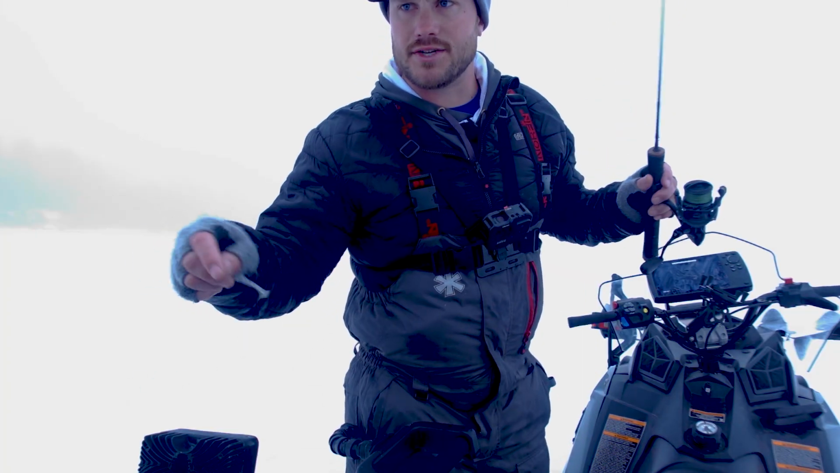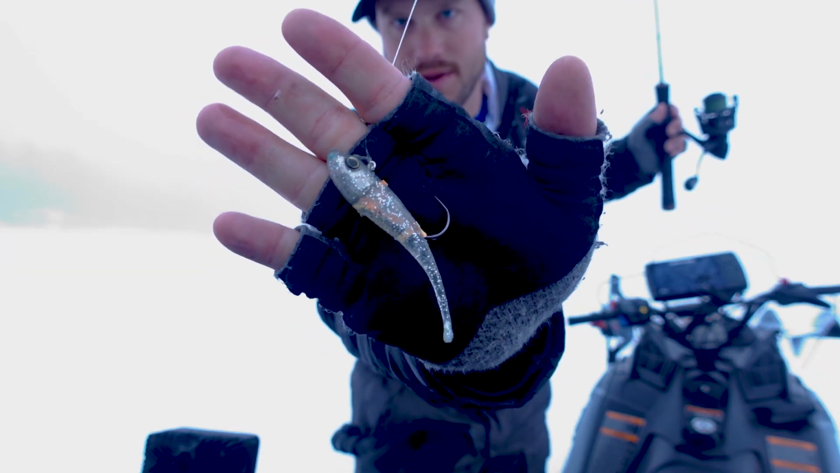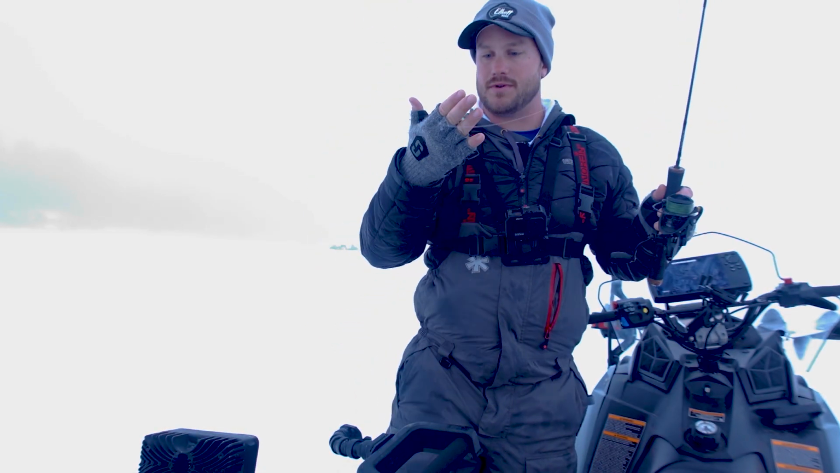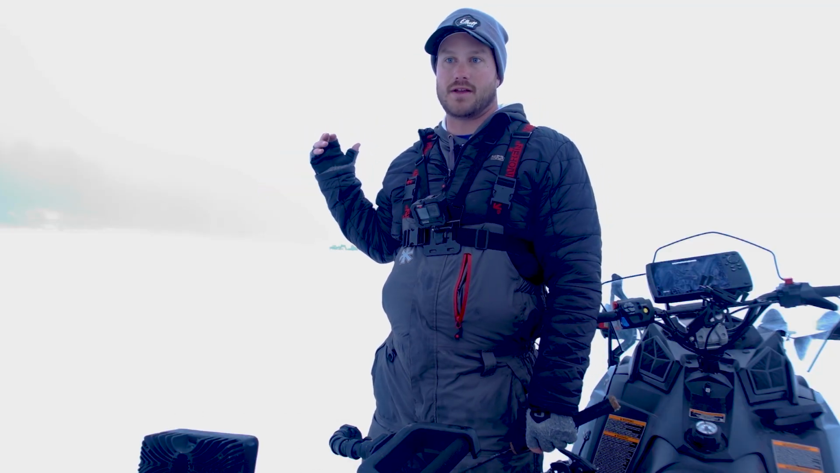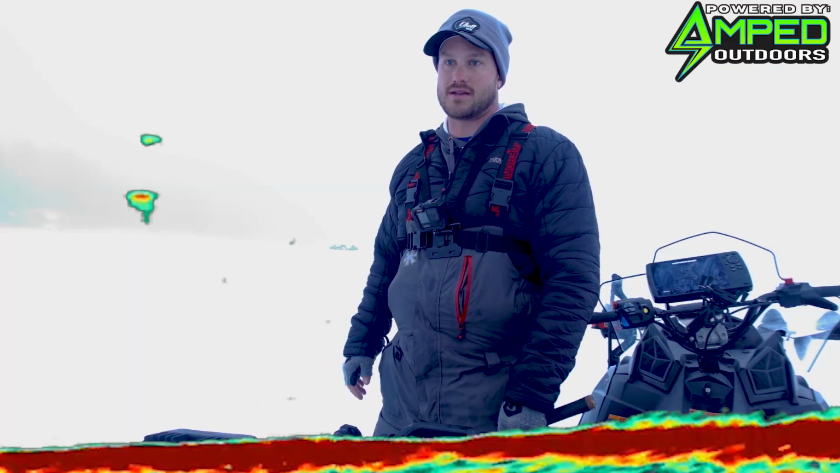Not sure if I showed that bait because, again, I don't know if that camera is running, but honestly what I've been using most of this trip is the new Berkley Power Switch. When I saw this thing come out, obviously made for walleyes, but I was definitely looking at it as a lake trout bait, so excited to be using that. Jeff, who's actually probably caught the most fish easily out of our group, he has caught all of his.